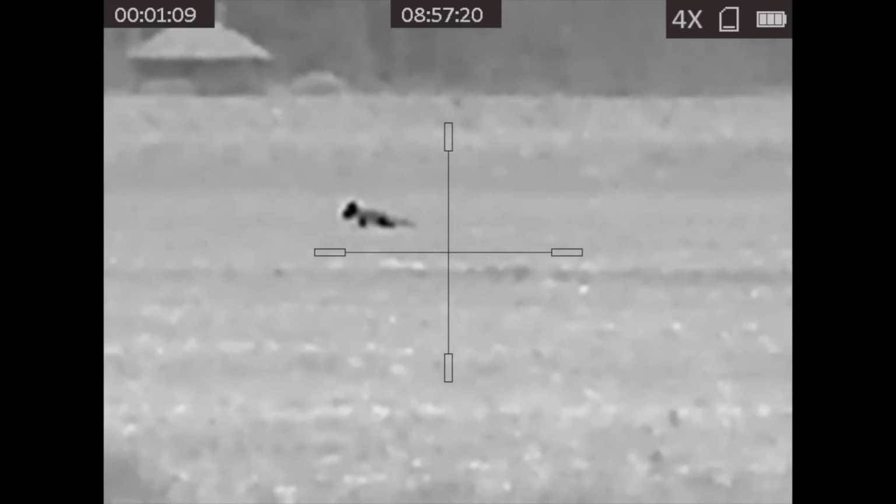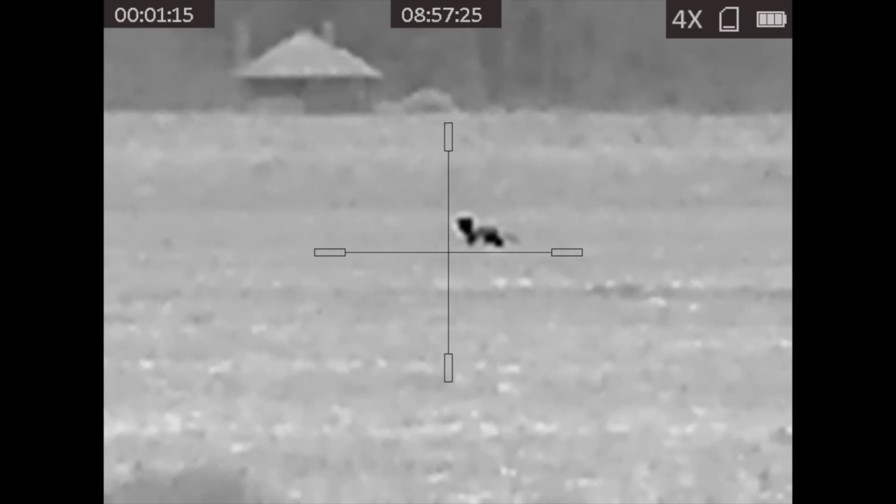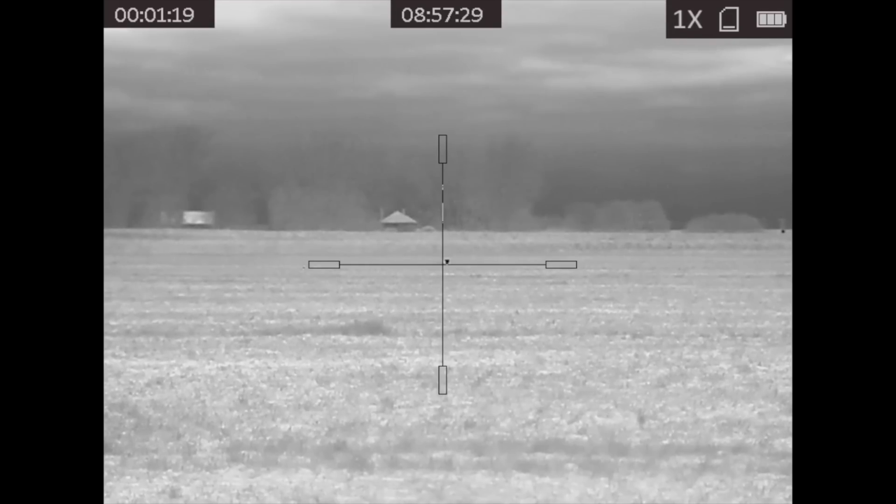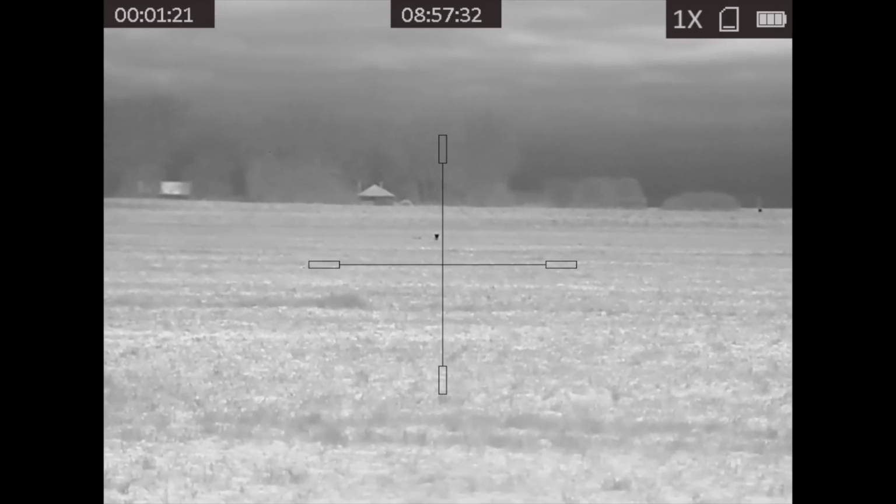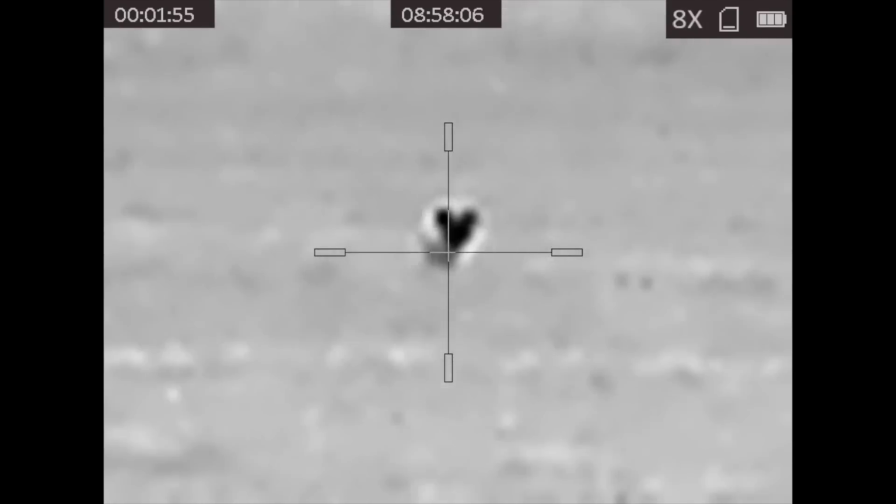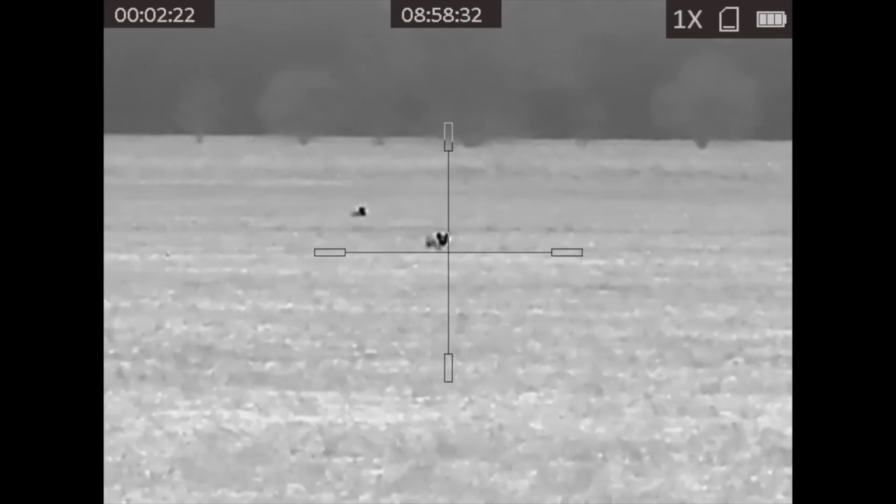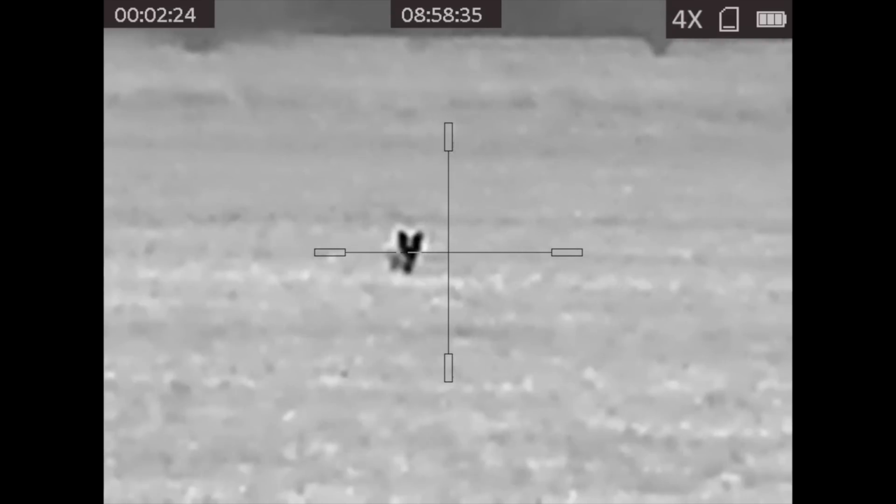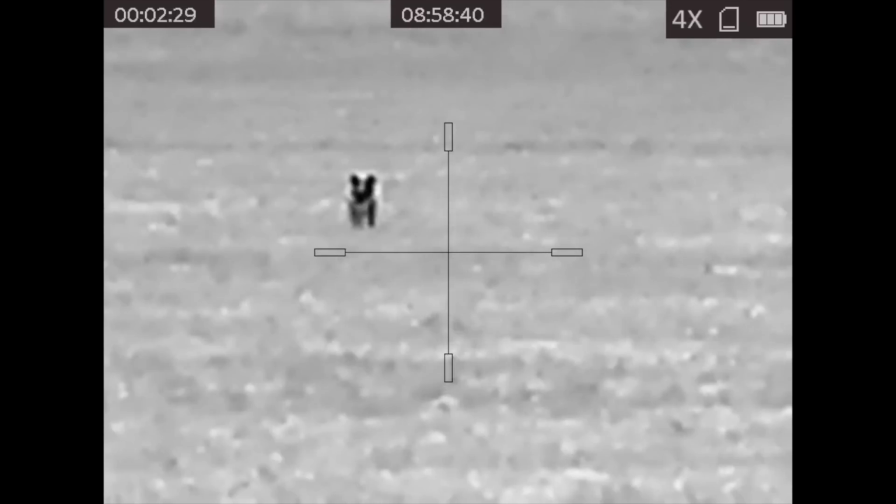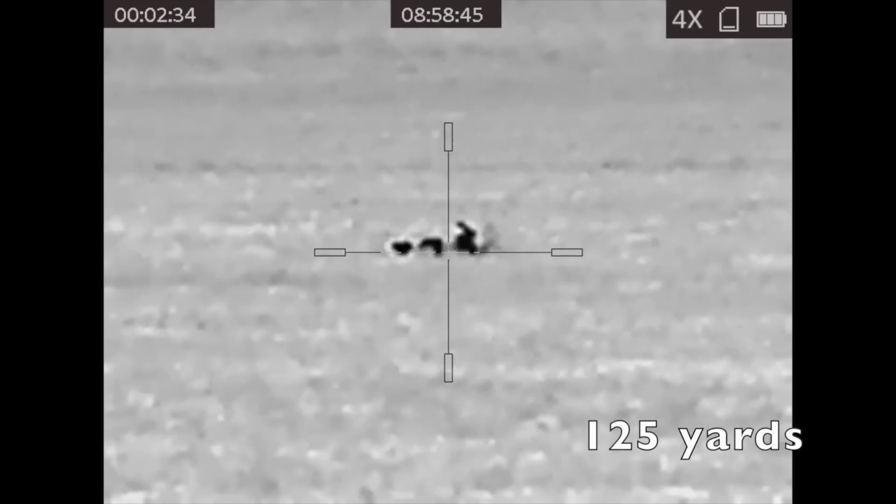The Super AMOLED display in the eyepiece is much crisper, even when you zoom into 4 times here, and this fox is still well over 200 yards at this point. You know, in the eyepiece you could see plenty of detail in here. Bear in mind, when I take the shot, it's at 125 yards. It gives you some indication as to how far it had come in from. And again, on the black hot setting here, you could see every detail. Those trees are some 600 plus yards away. You know, fields around here are very broad, and this unit can just see so far. It's super impressive.